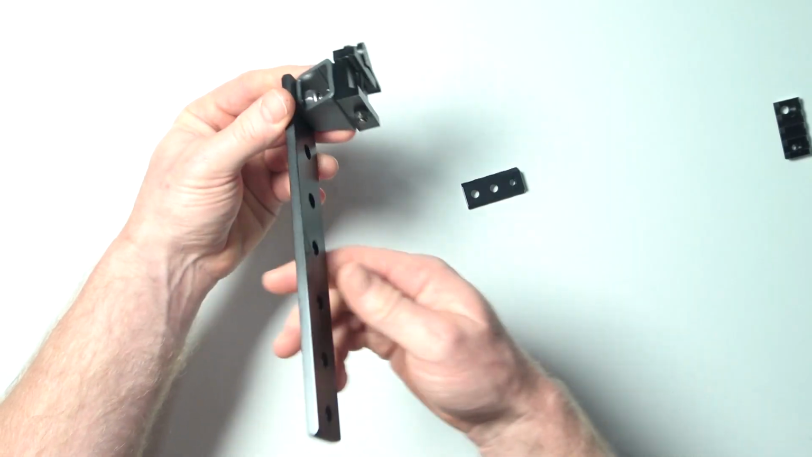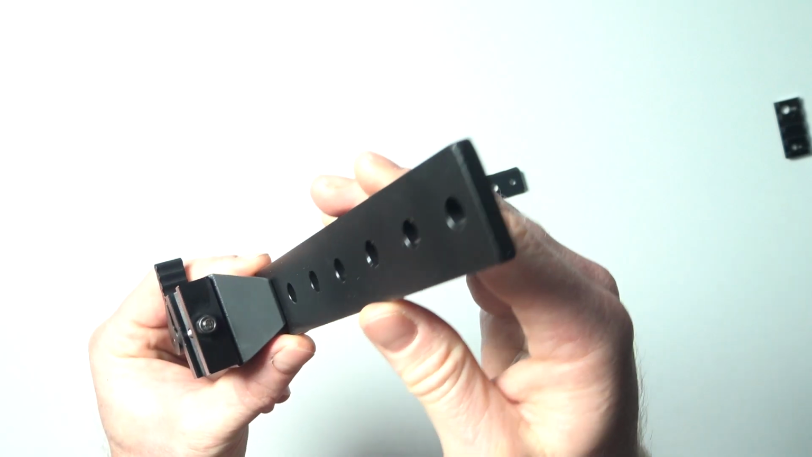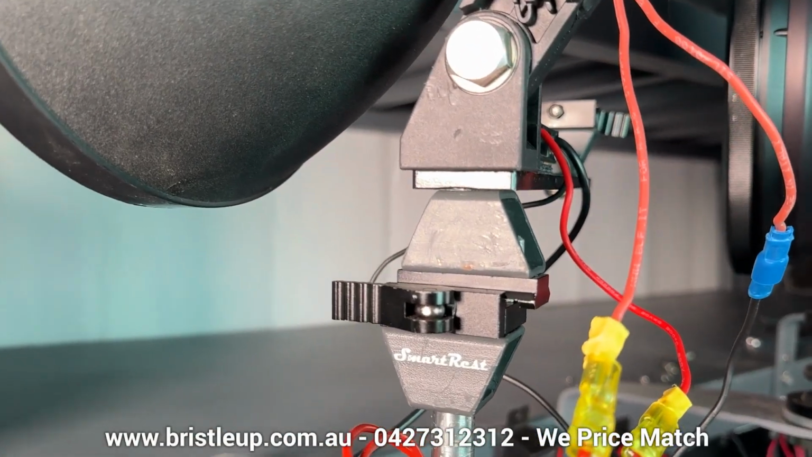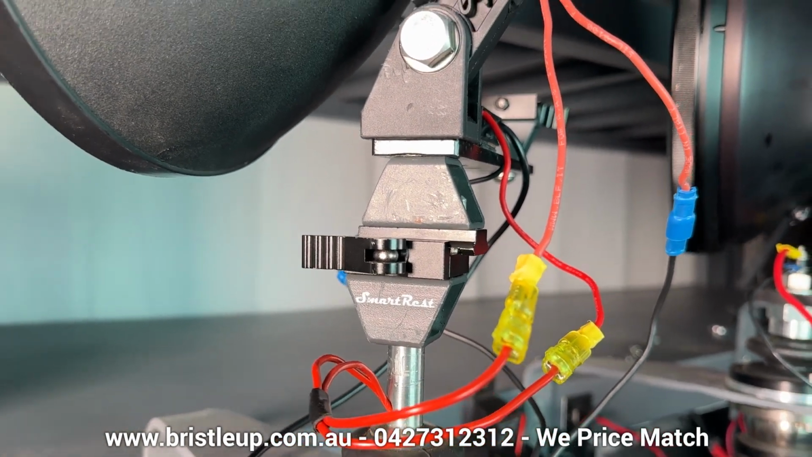The bar supplied has many mounting holes available, allowing you to adjust your thermal position to the size of your light. As you can see in our display unit here, I've got a weird situation happening where I've joined 2 quick releases together.